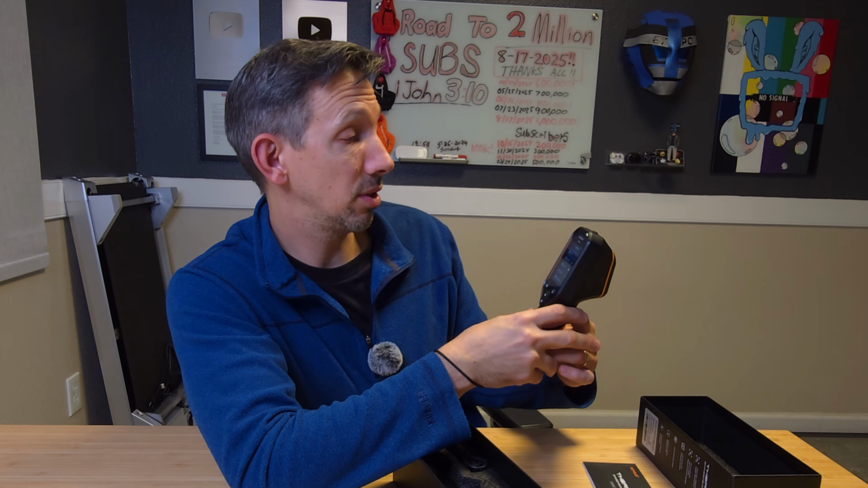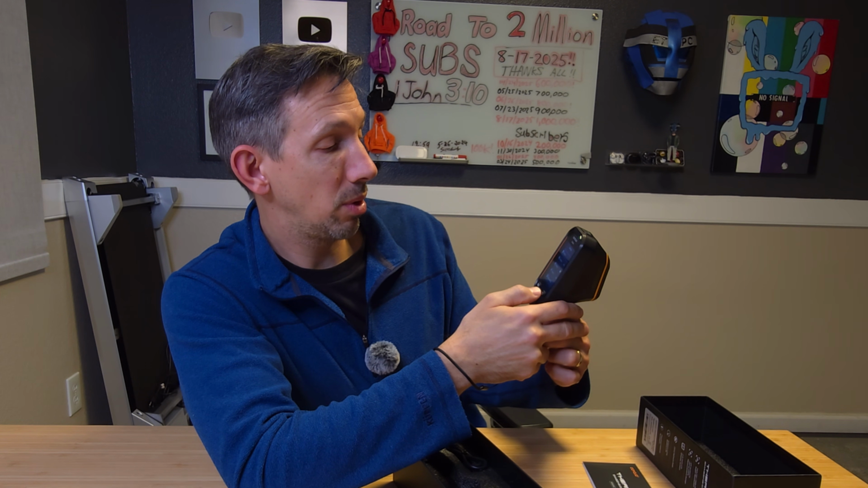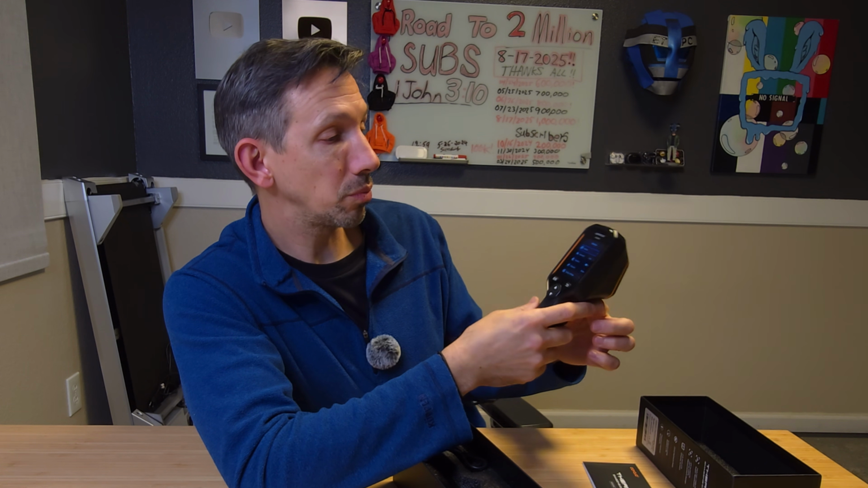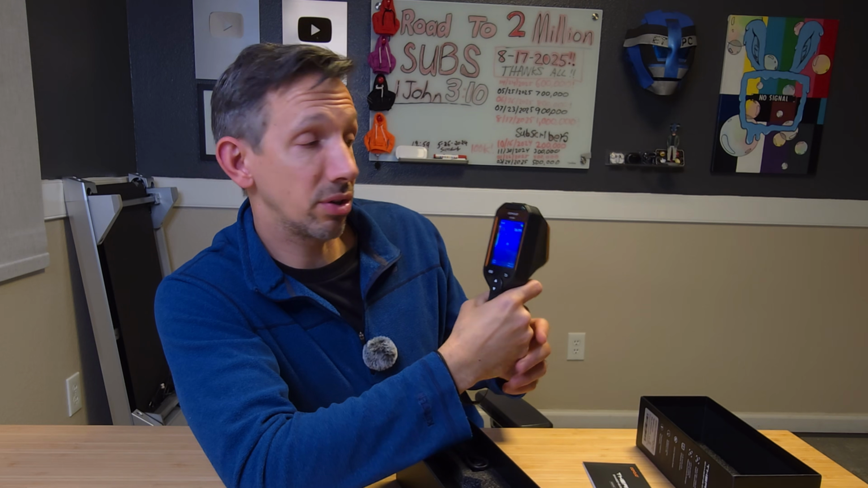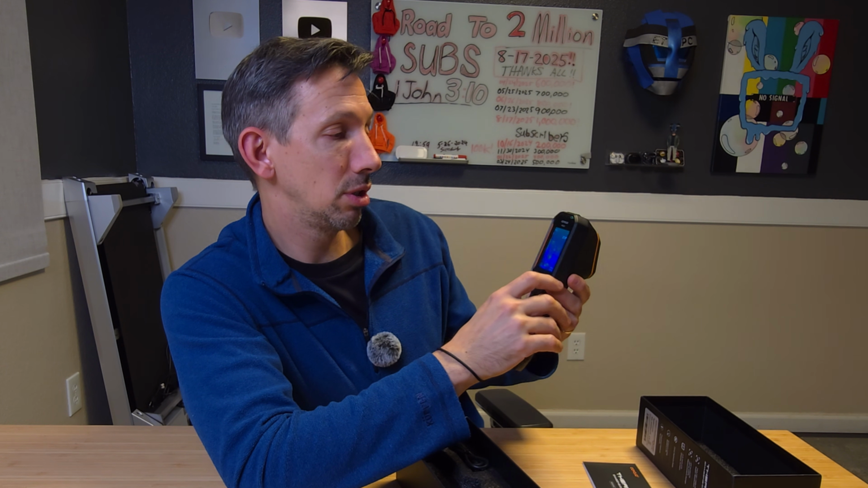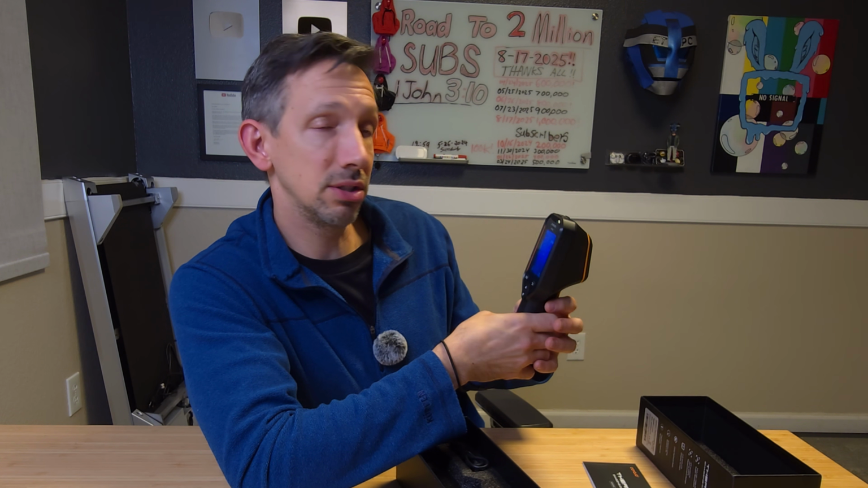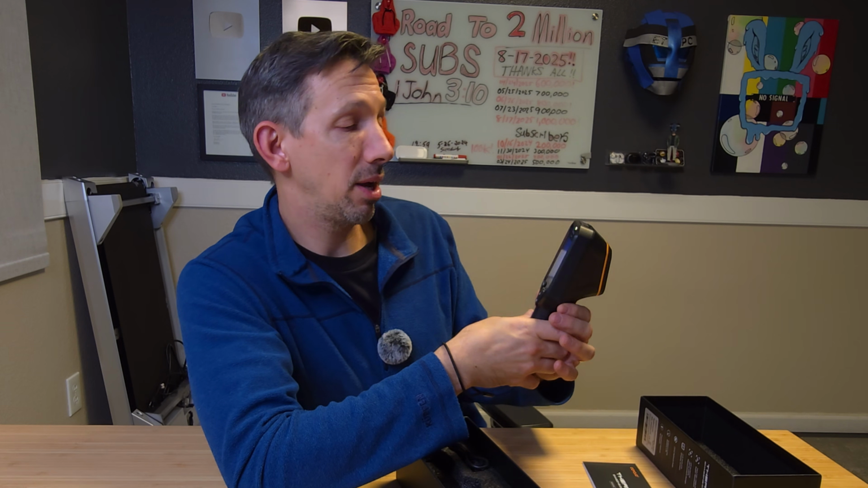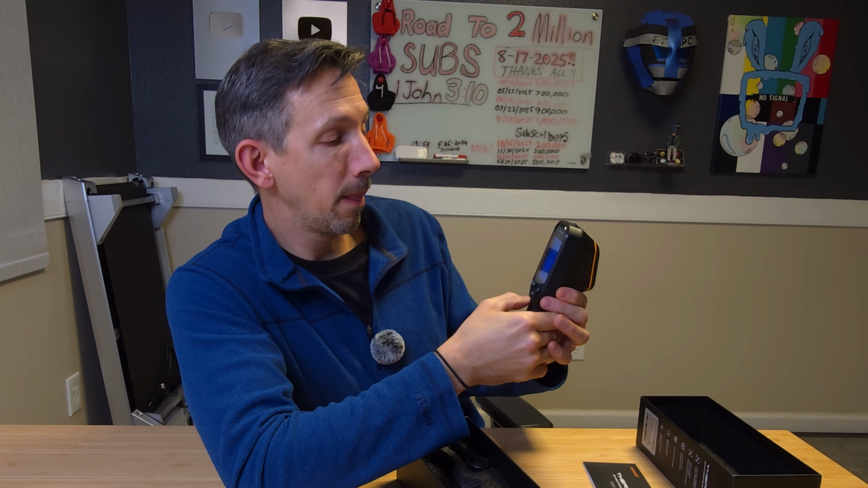It has a ton of different settings on here, so we can check out the albums. We can take pictures with this if we want to. Go back. It does have this trigger here. So basically hit the trigger and it's going to take a picture. This has 8 gigabytes onboard storage. So if you need for reference, like, hey, I need to check out what places were hot spots on my house, you can just hit the button and it's going to save that for you, which is really cool.